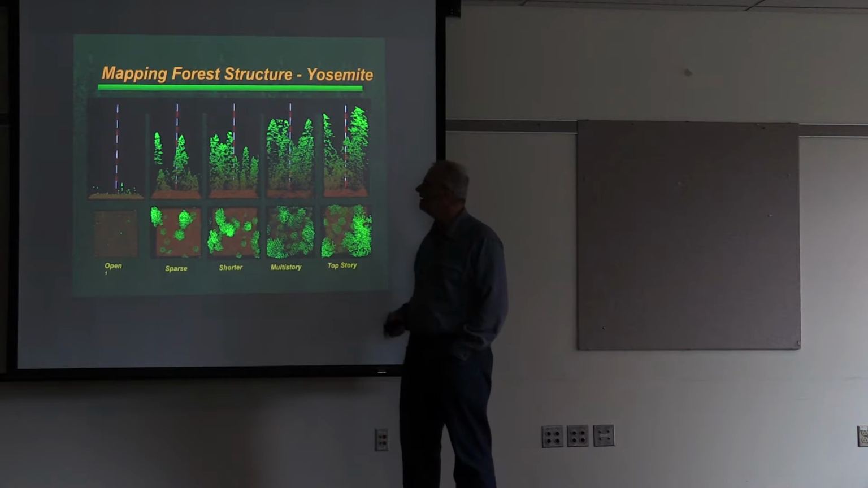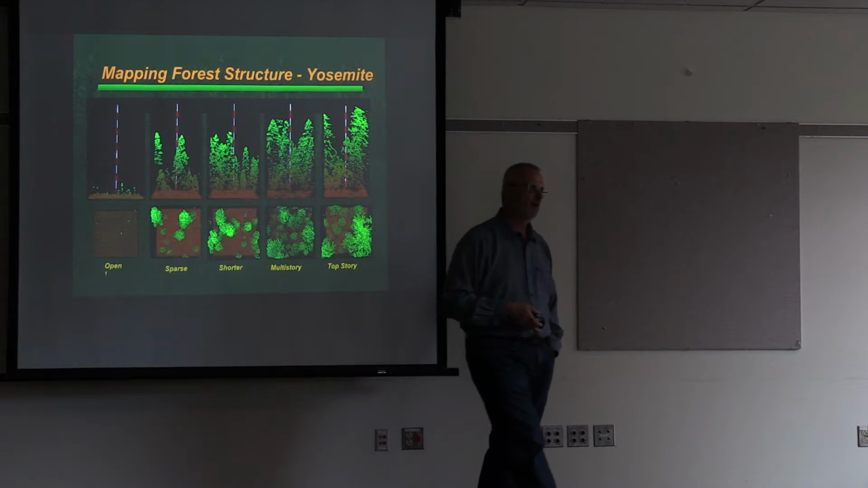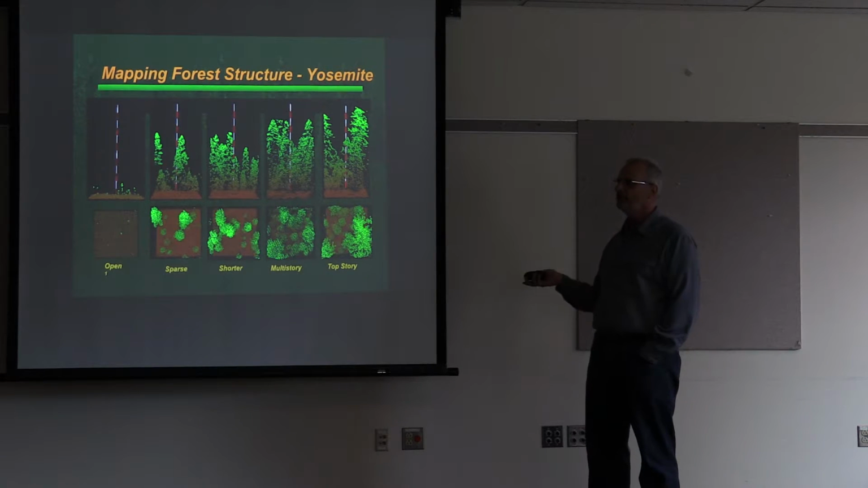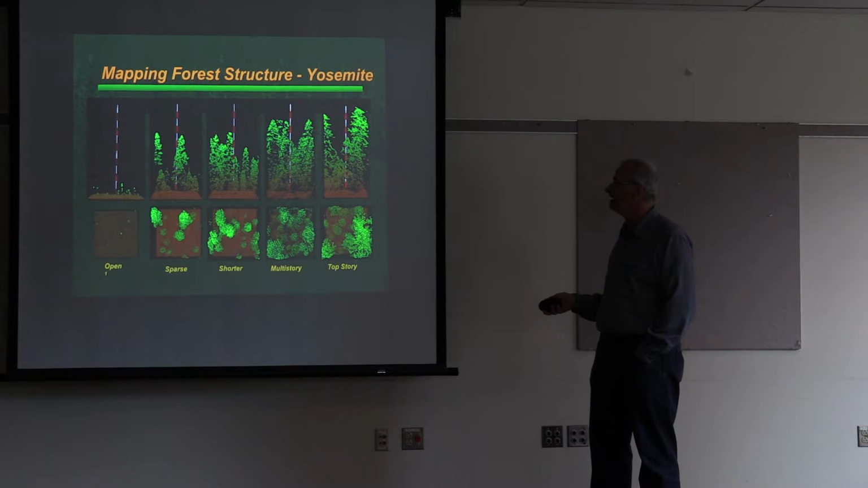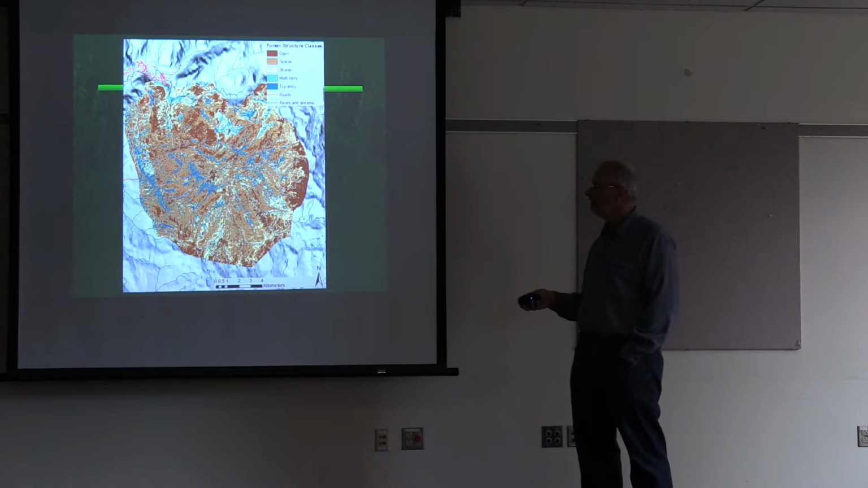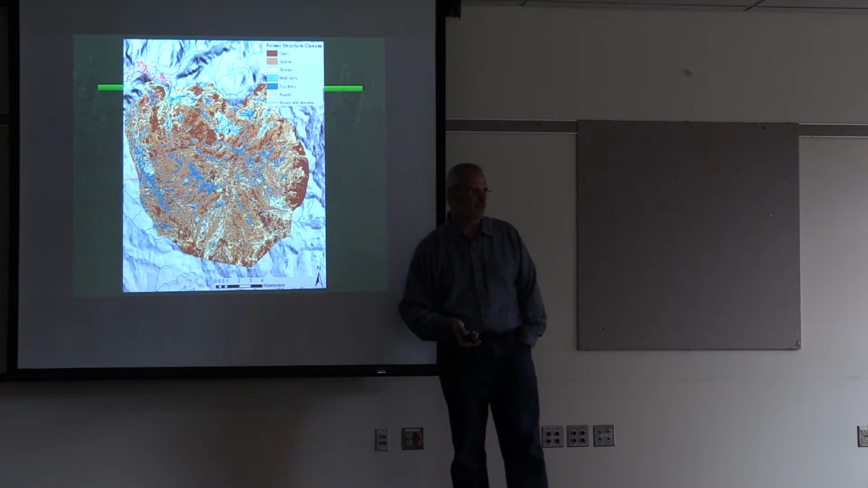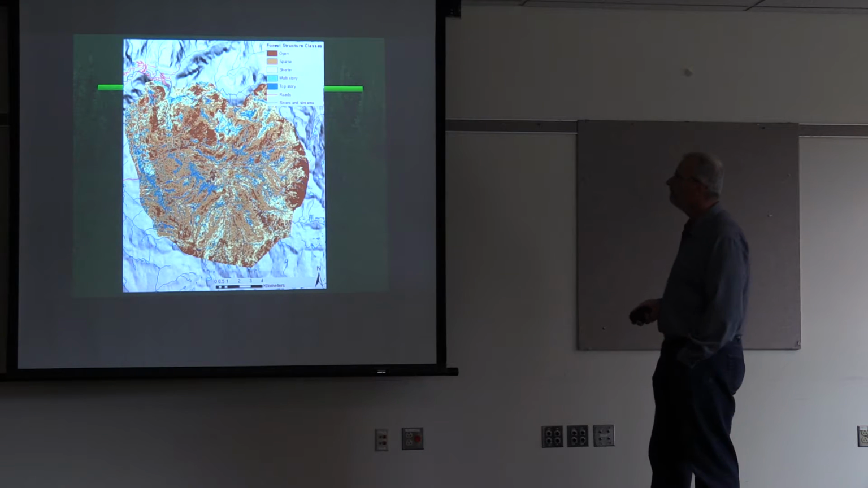And here are 5 that we came up with that we found well describe the structures across our study area in Yosemite. And we're doing this from the data, so this represents the actual diversity that's on the landscape. And then we can map it across a landscape. This happens to be a watershed in Yosemite, the Illilouette Basin, if you've ever been there or done hiking there.